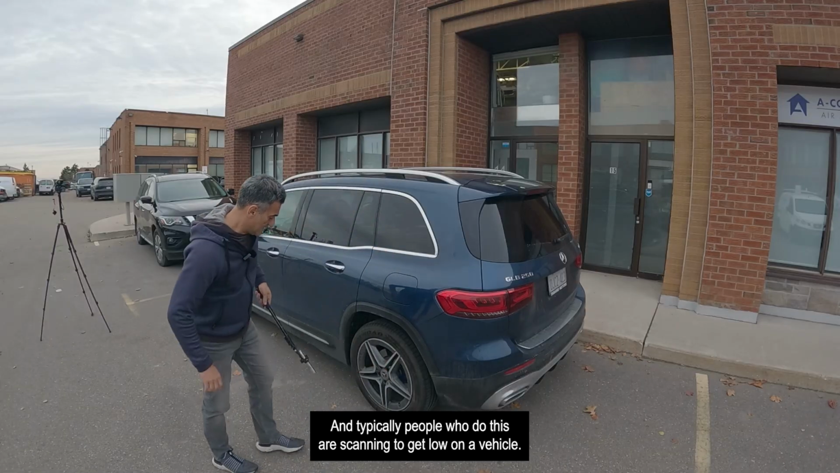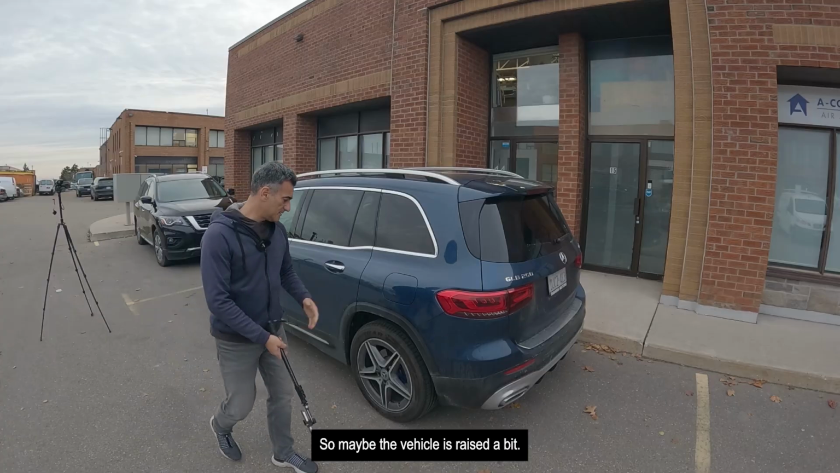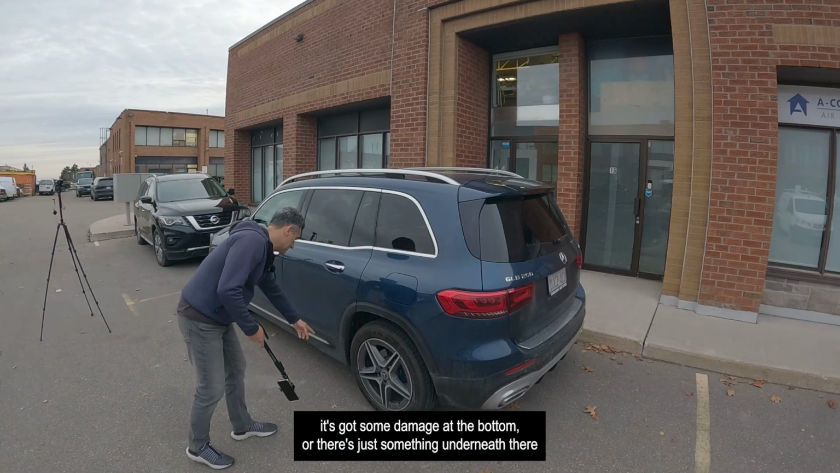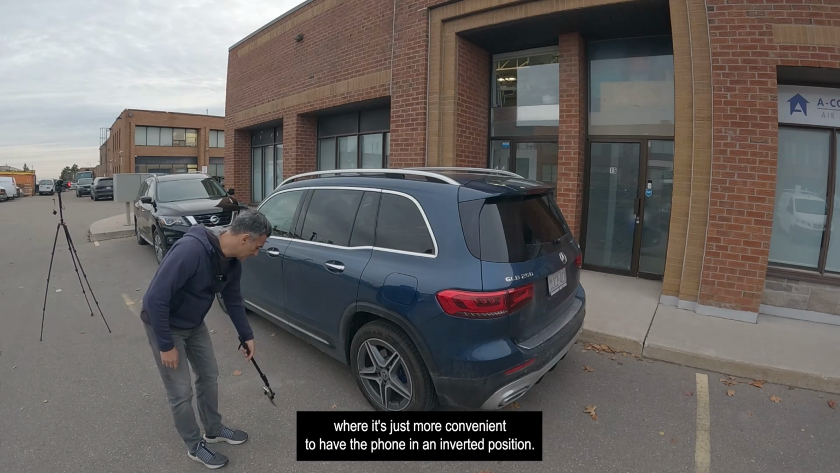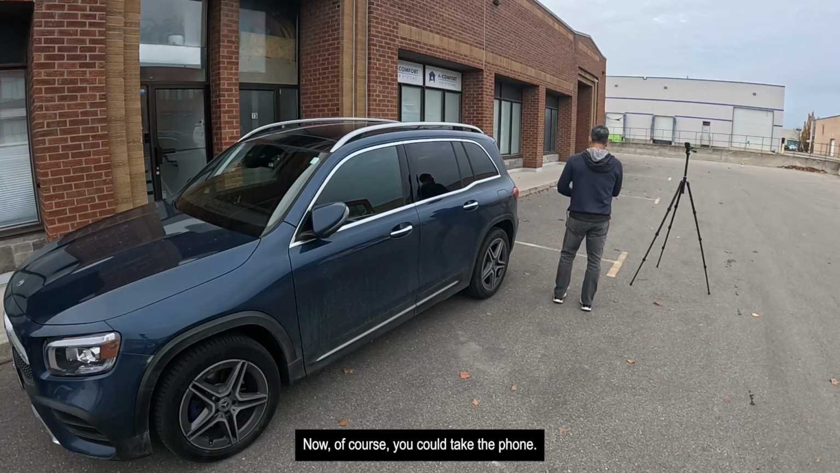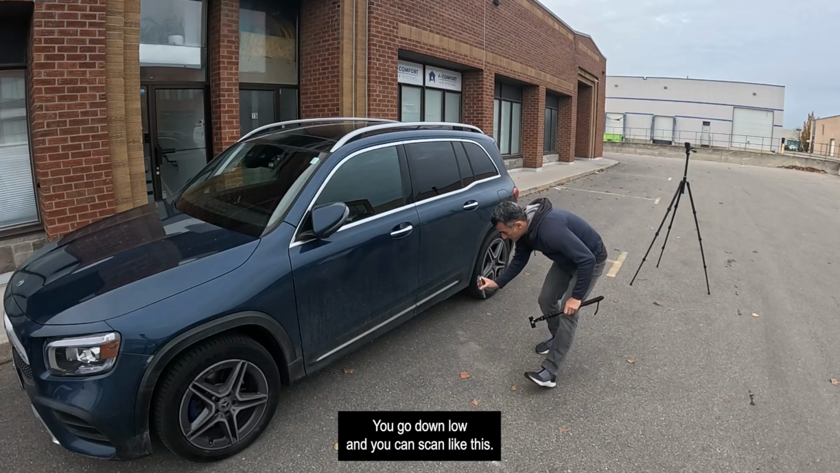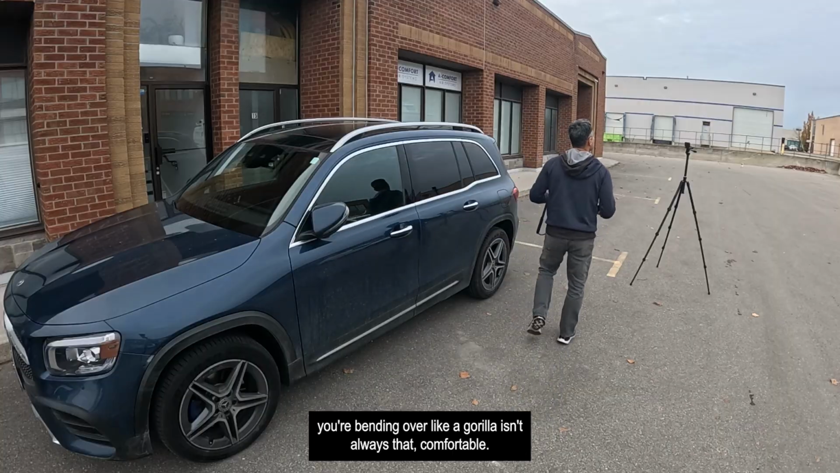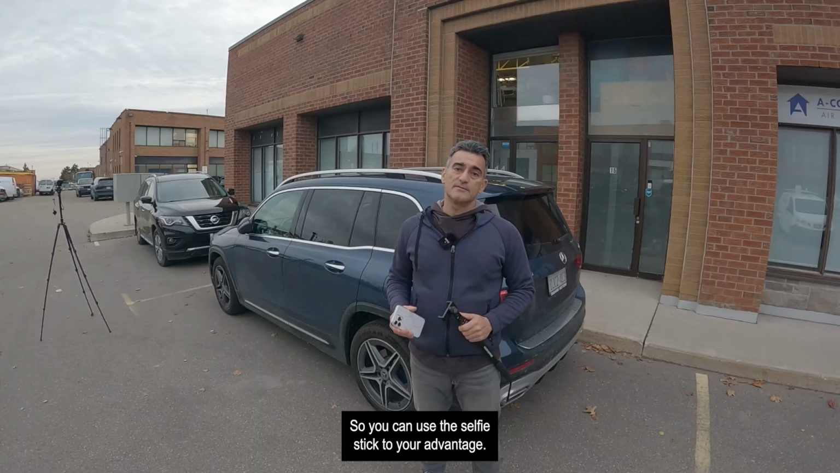Typically people who do this are scanning to get low on a vehicle. So maybe the vehicle is raised a bit, you want to get a little bit underneath, or maybe it's got some damage at the bottom, or it's just something underneath there where it's more convenient to have the phone in an inverted position. Now, of course, you could take the phone, go down low and scan like this, okay? But after a while, bending over like a gorilla isn't always that comfortable. So you're going to use the selfie stick to your advantage.